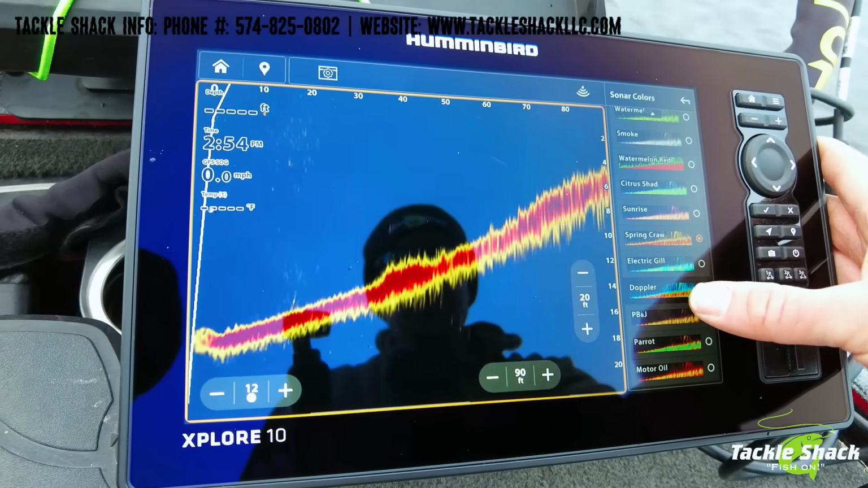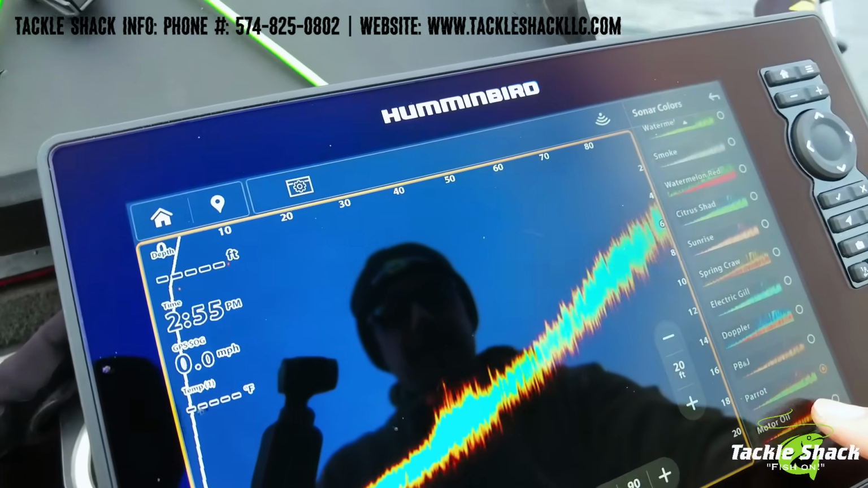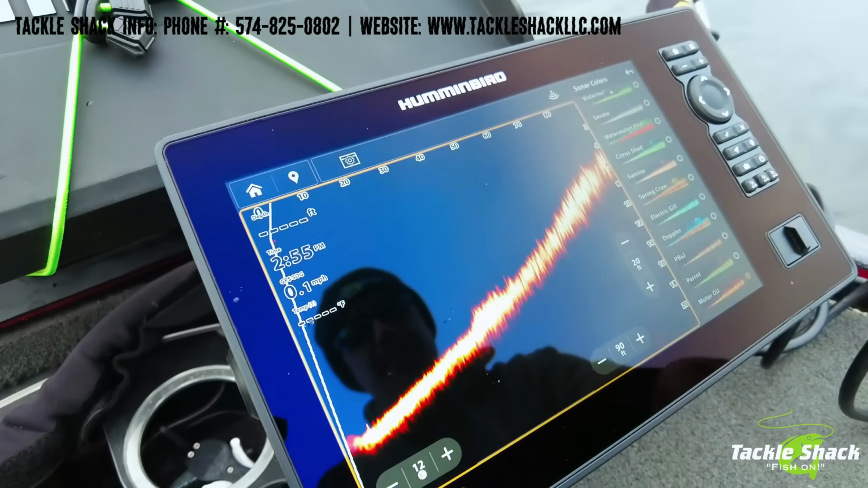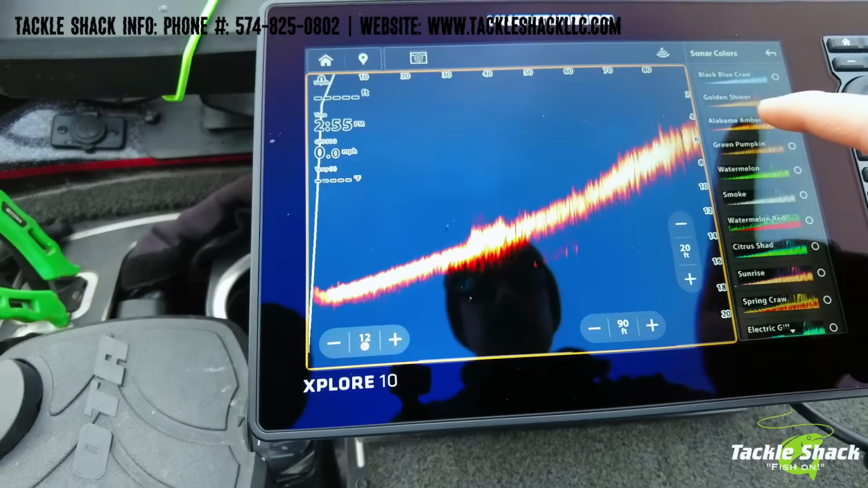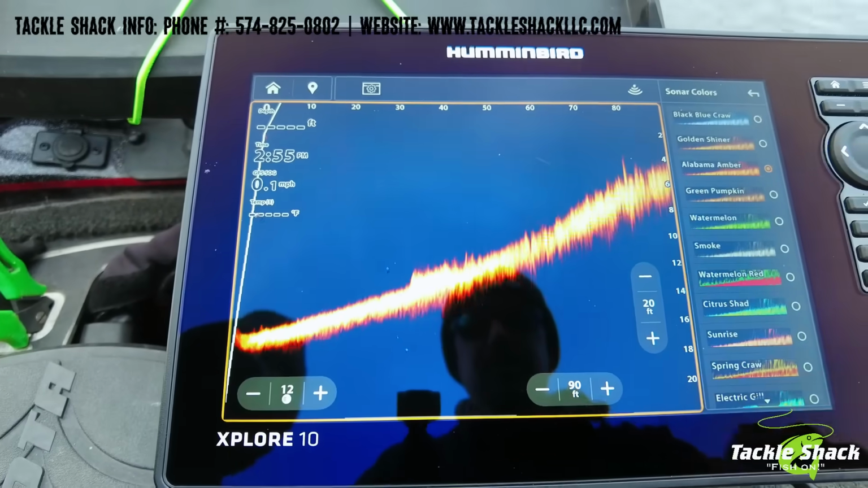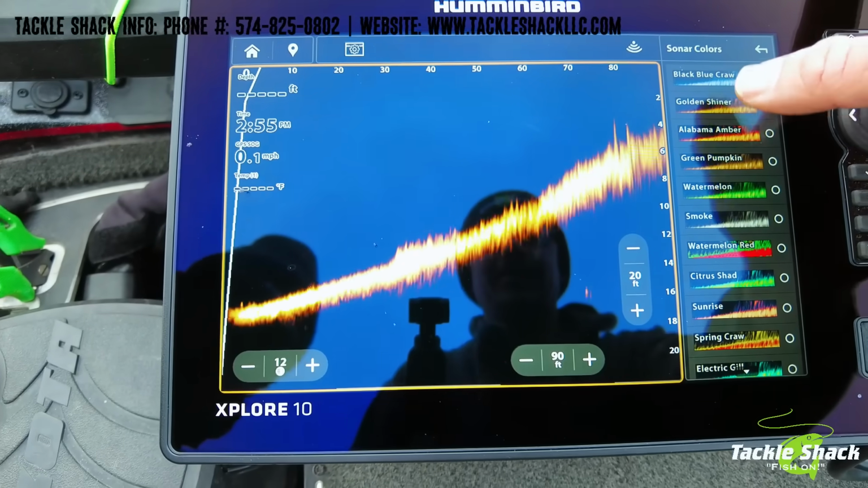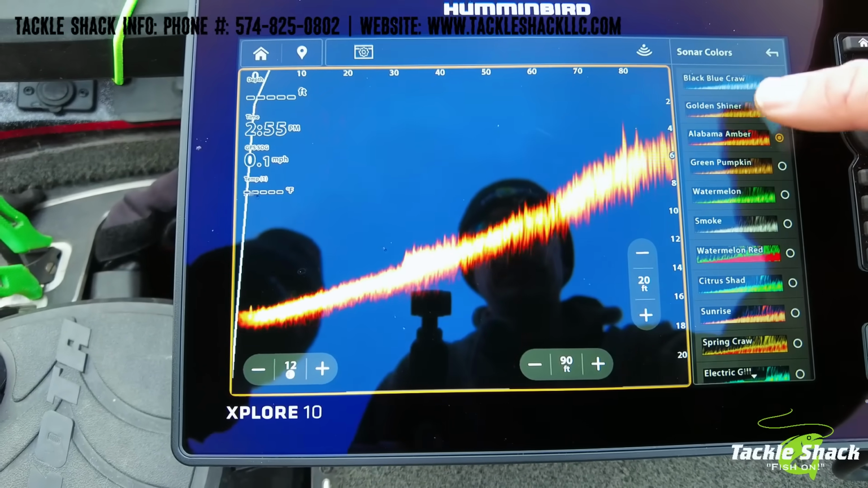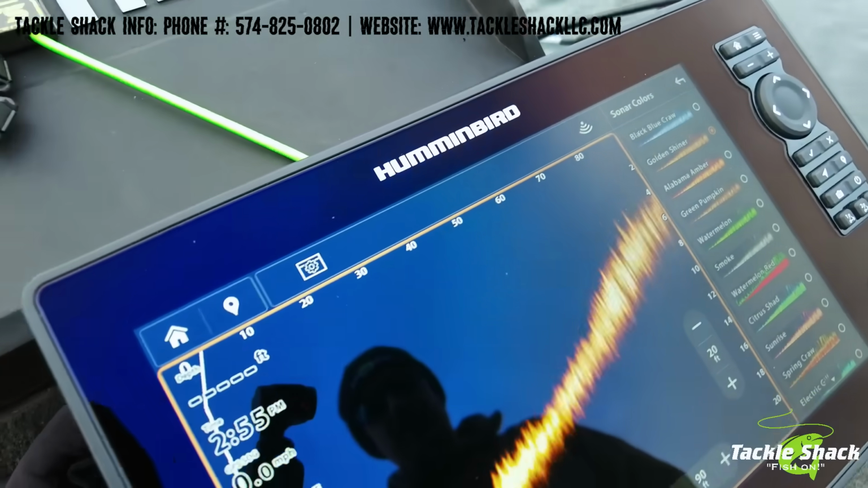And you do notice some differences right off the bat when you switch through them. Some are going to work better in grass, some are going to work worse. There's kind of the classic amber. They're calling it motor oil. Actually, there's another version of amber. So whatever situation you guys find yourselves in, there's a color palette that can help maximize it, get a little bit better definition.